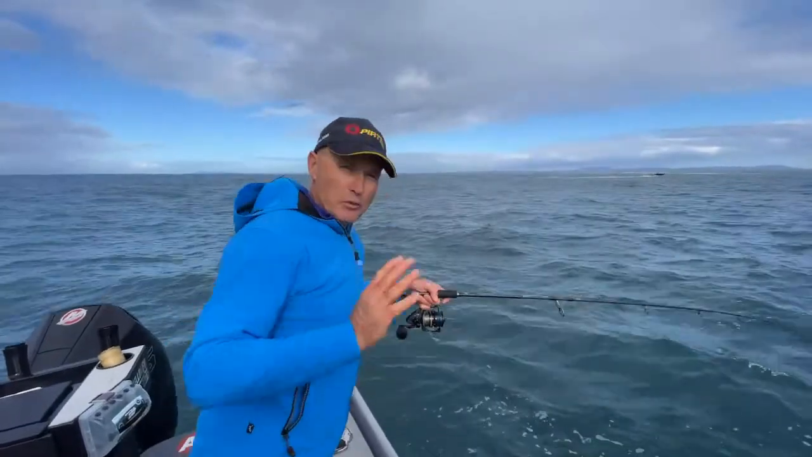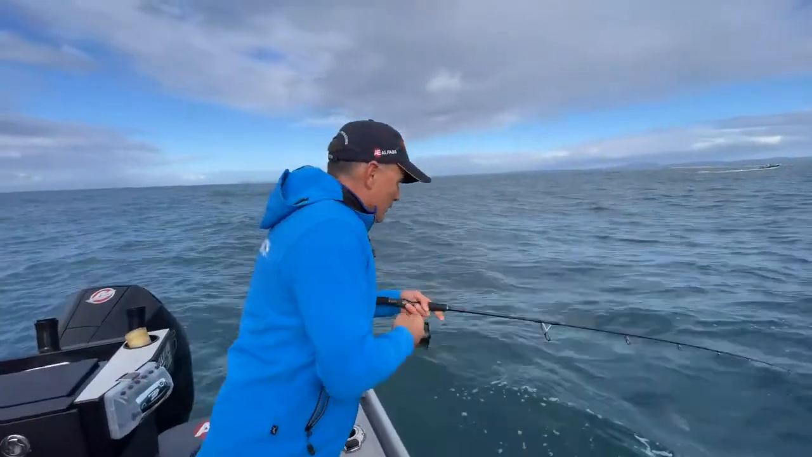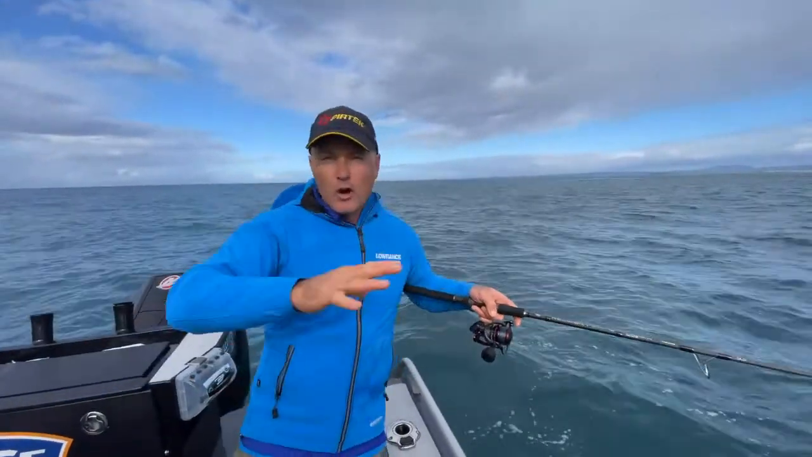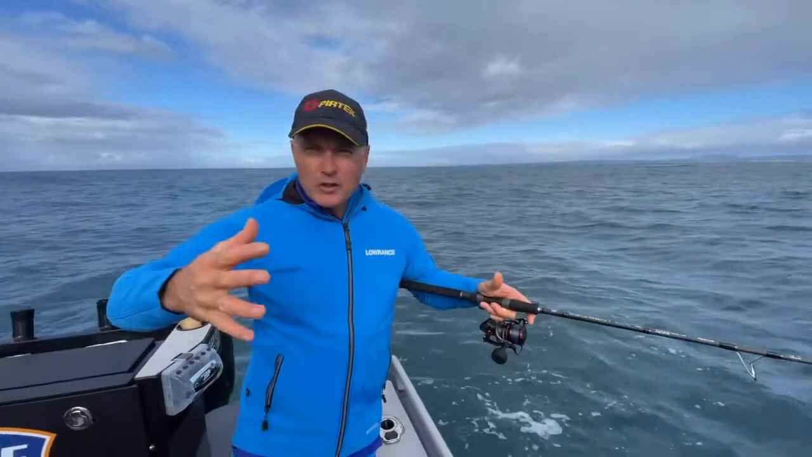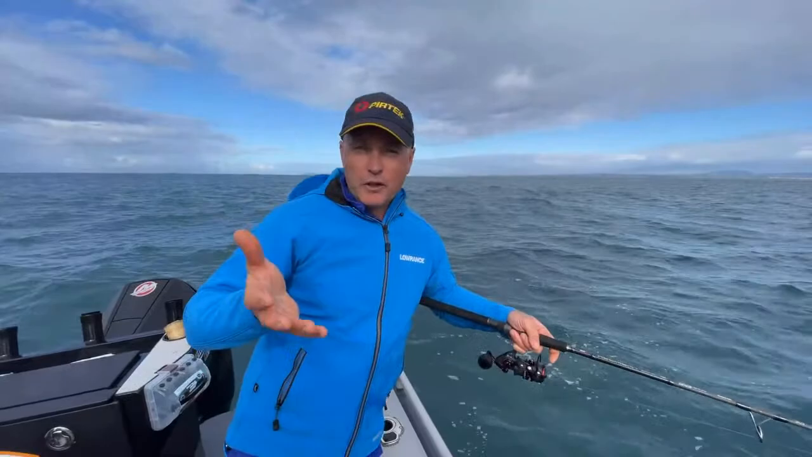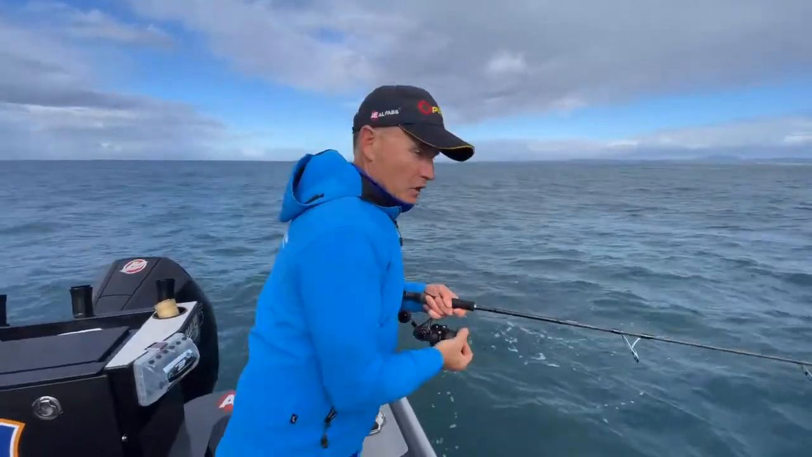Thanks, Jesse here. Just doing a bit of snapper fishing. Now, the crucial thing is to find the right area, so keep an eye on that sounder. We're looking for where the gravel meets the reef, in and around bait schools, fishing those contours and those ramps. They're the spots to fish, whether you're bait fishing or, like me, soft plastic fishing at the moment.